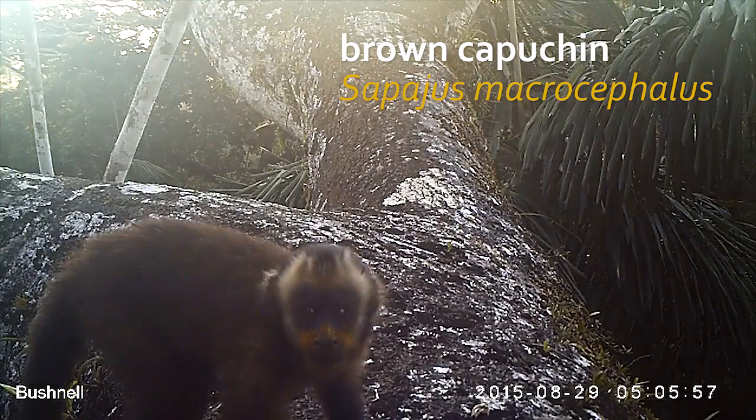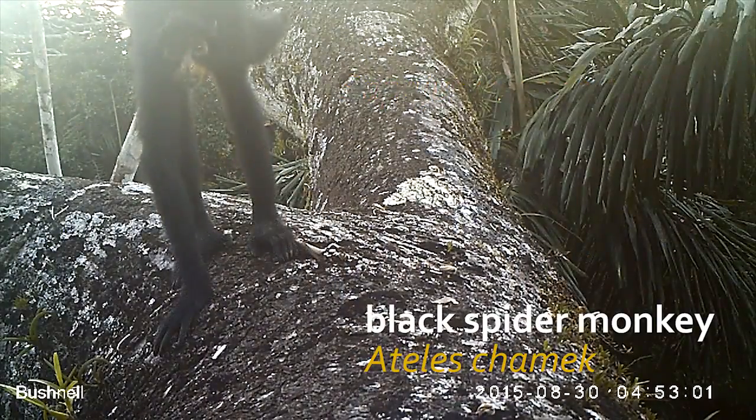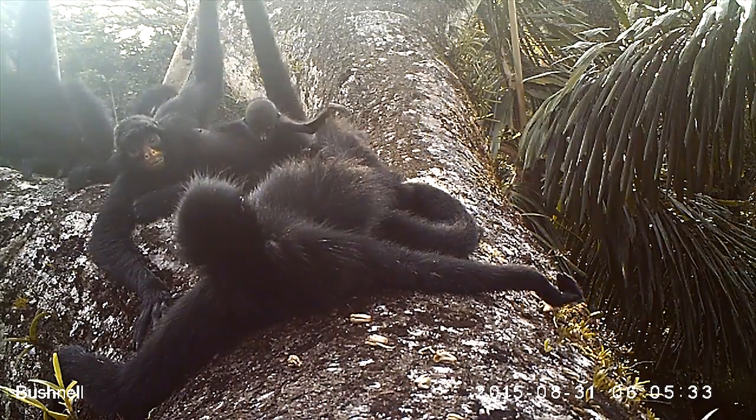At some trees we've been seeing monkeys with yellow pollen on their faces. They're drinking nectar from some flowers around here. Sometimes they hang around a little bit afterwards, sleeping on the trees, and the cameras don't seem to bother them at all.